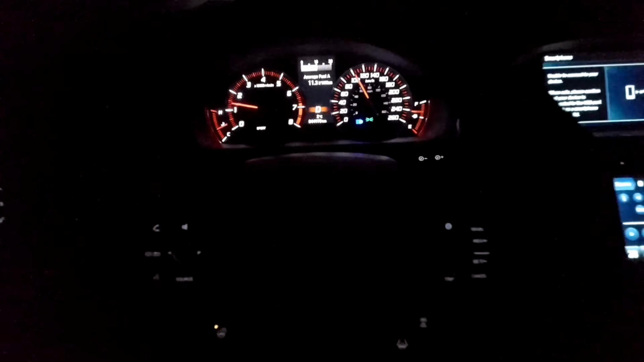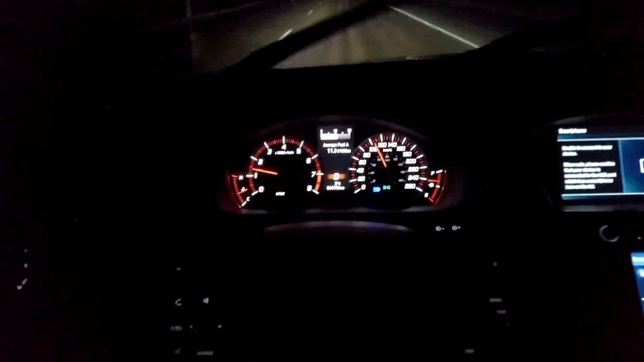So anyways, this is about the TLX here. So really good on gas, like I mentioned. When you're just cruising on the highway, doing the speed limit in cruise control, you can get, I'm not sure what 10 liters per 100 is in miles per gallon, but it is very, very good on gas.